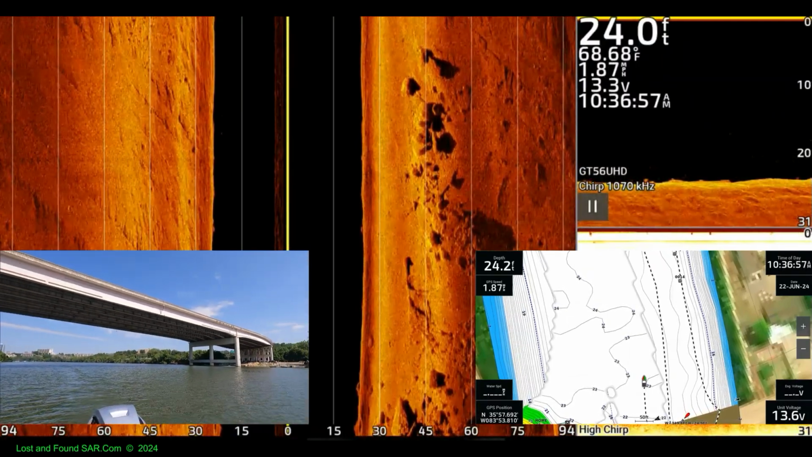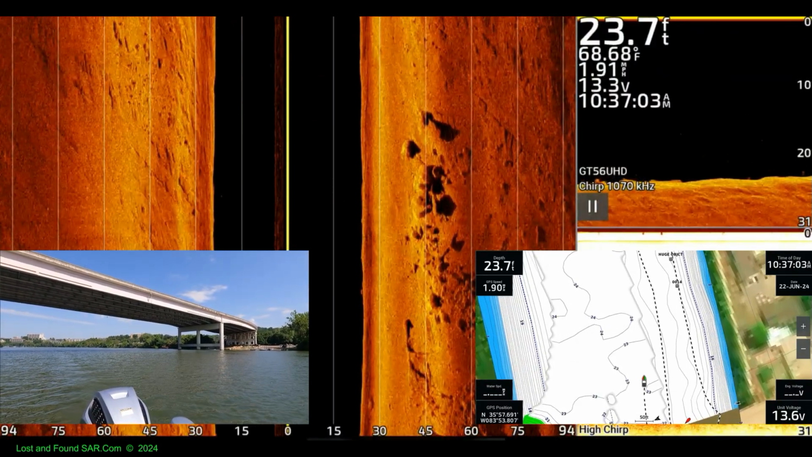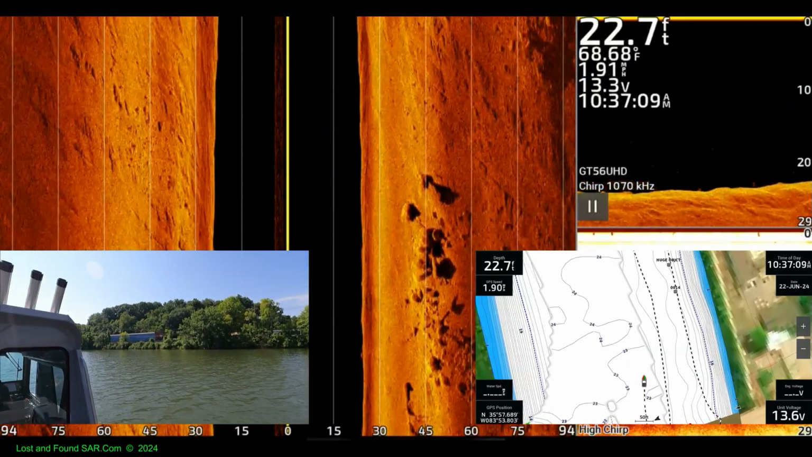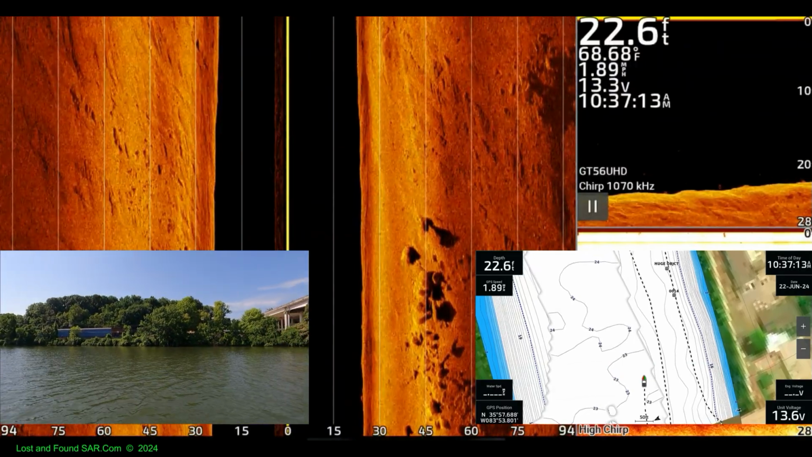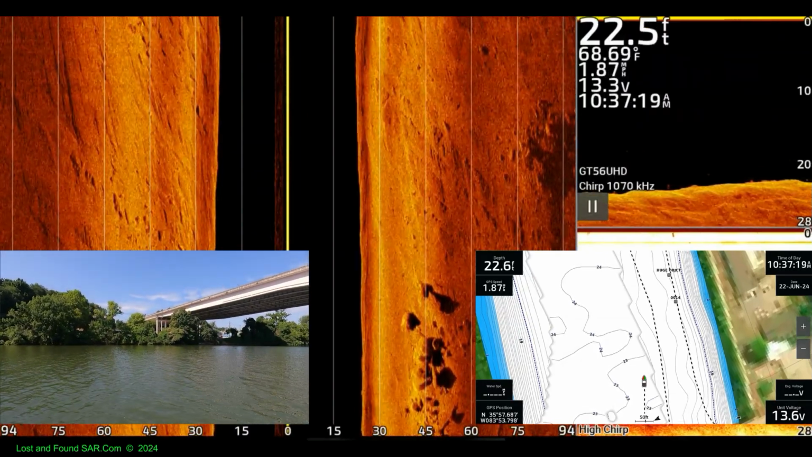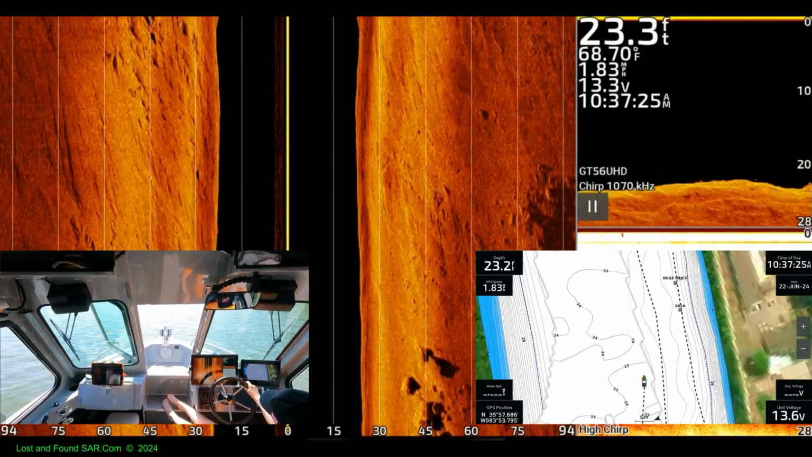James White Bridge, I believe. Now see, this feels like the same path we came in here on when we came down river.